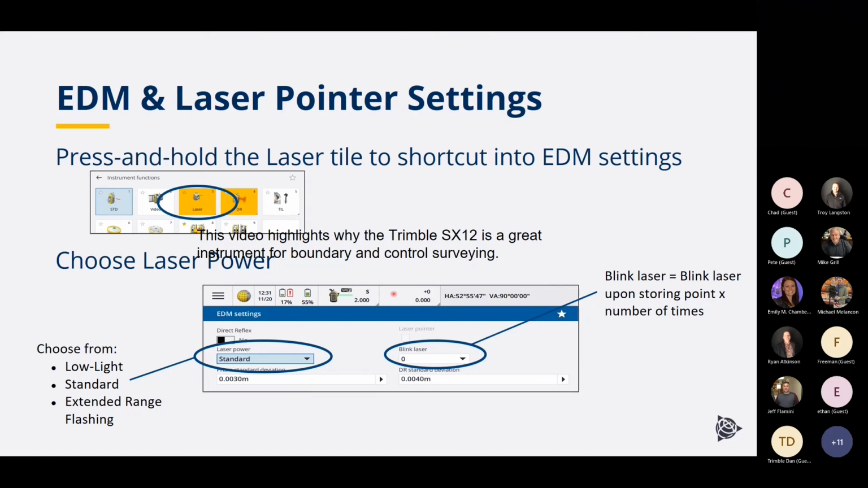When you're out at a standard or extended range flashing, those are going to be for environments that aren't as dark or longer ranges. So that gives you flexibility depending on what your environment is.